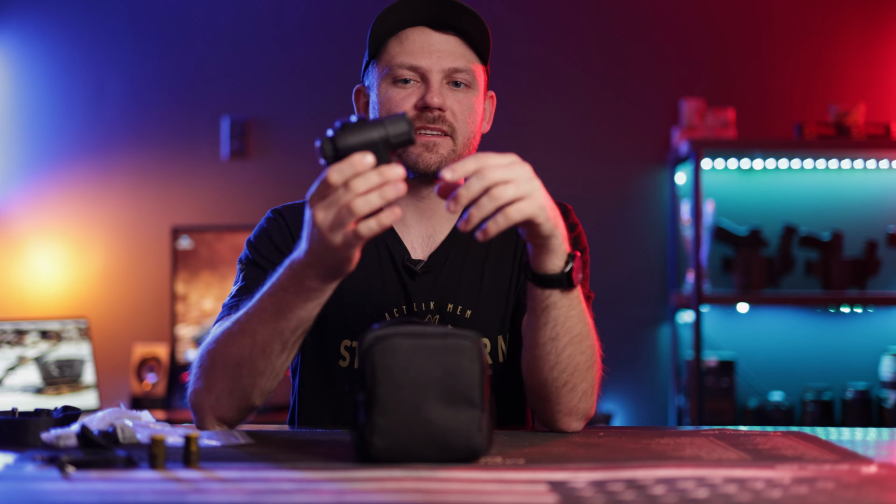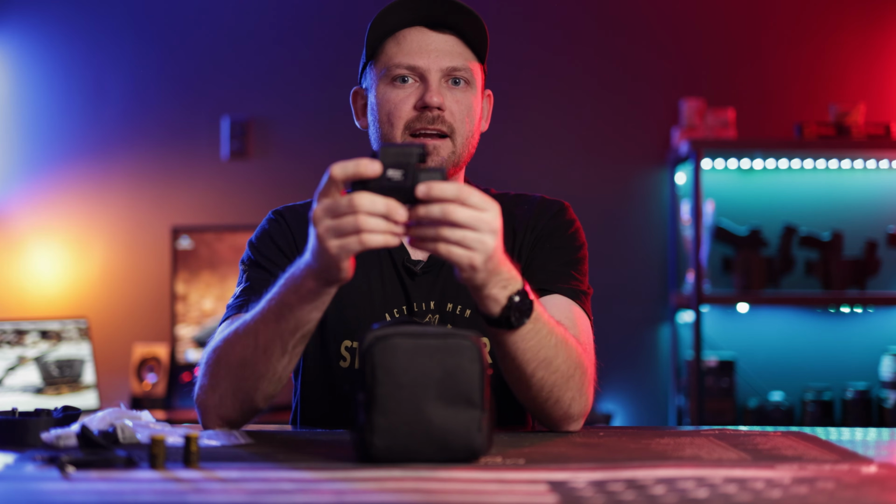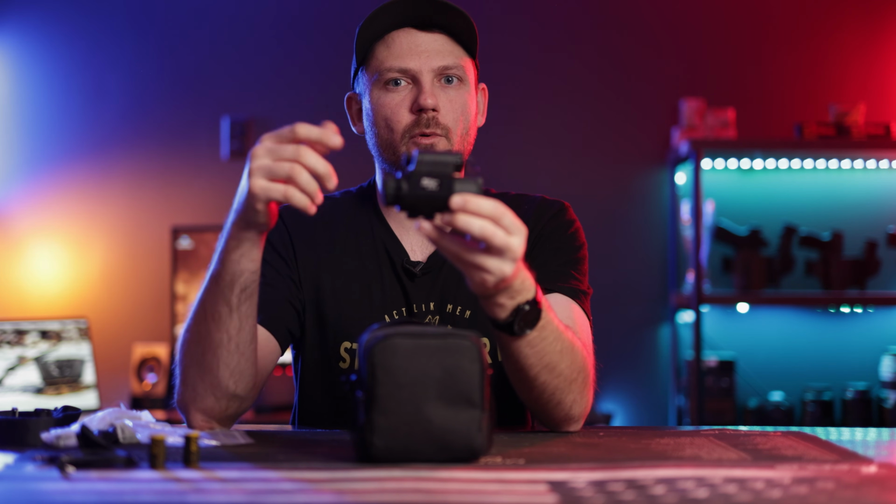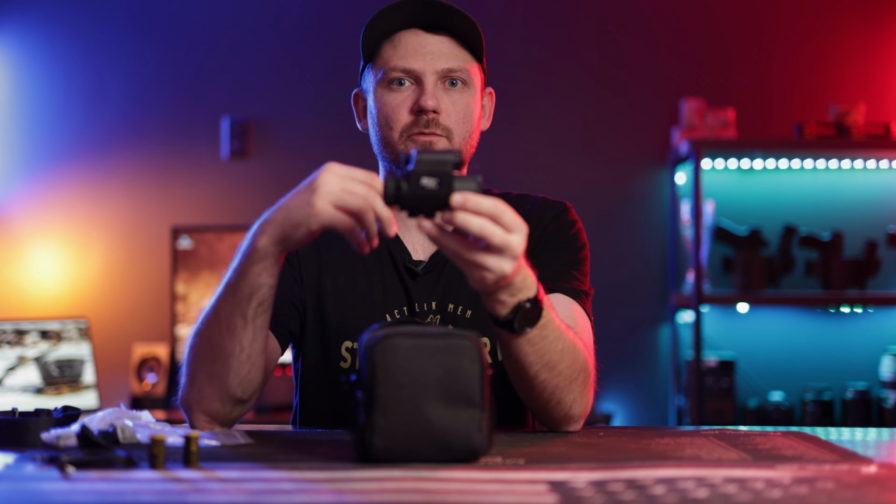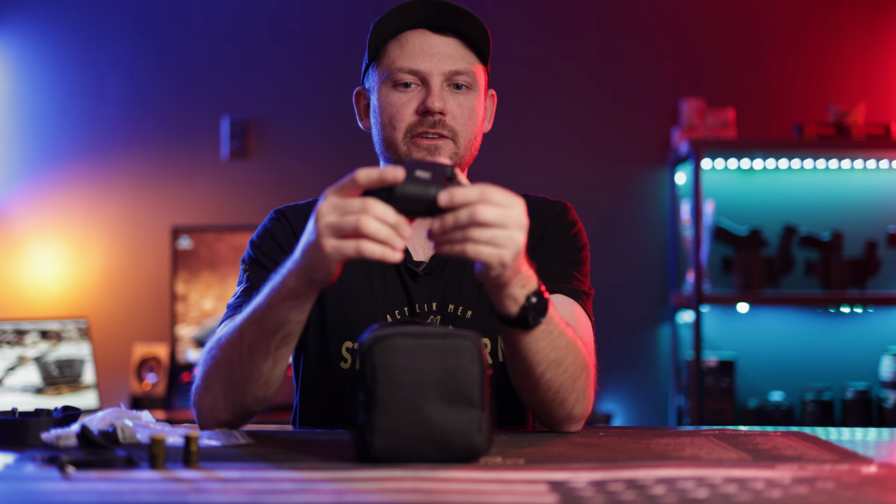So overall, guys, this has become my favorite helmet mounted unit at this time because of the fact that it is packed with features. It has the 640 by 480 core, really fast refresh rate. It's very rugged, very lightweight, and packed with a ton of features.